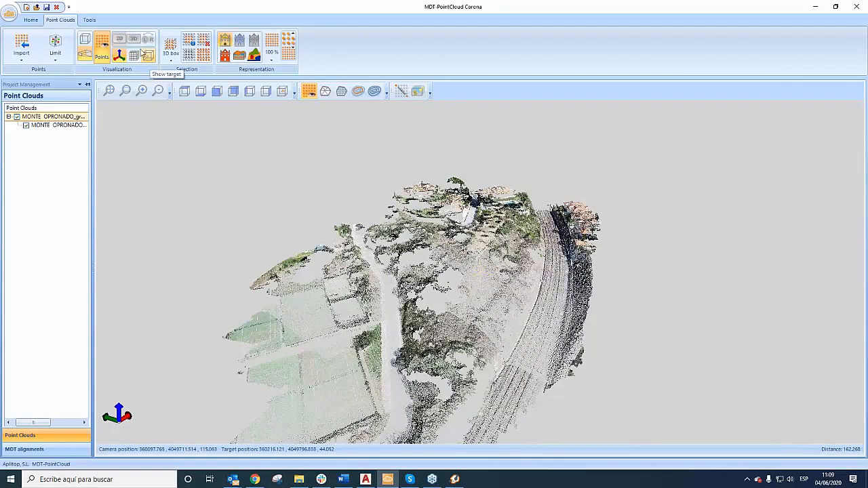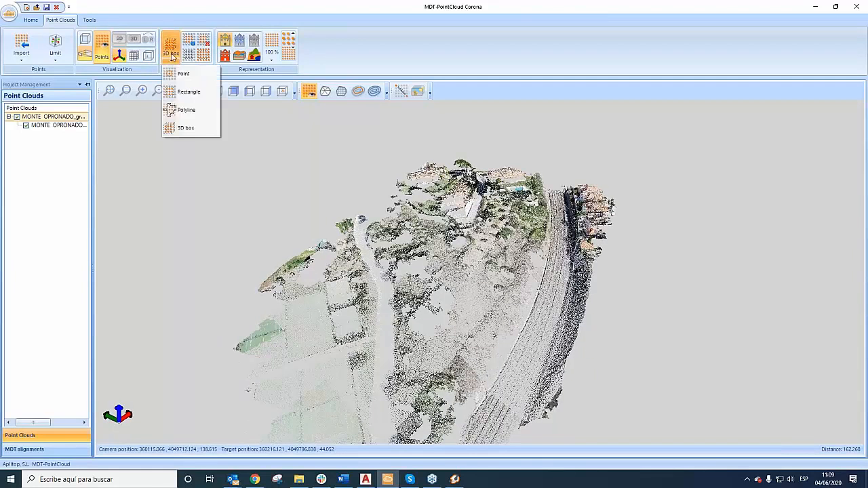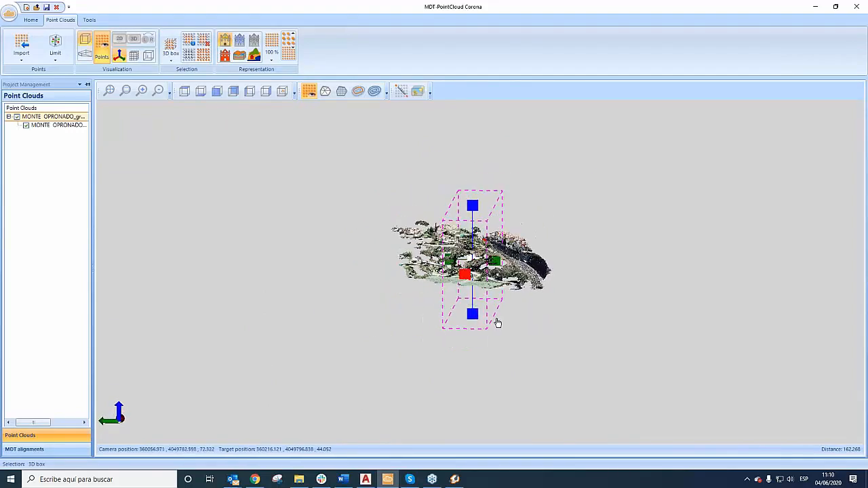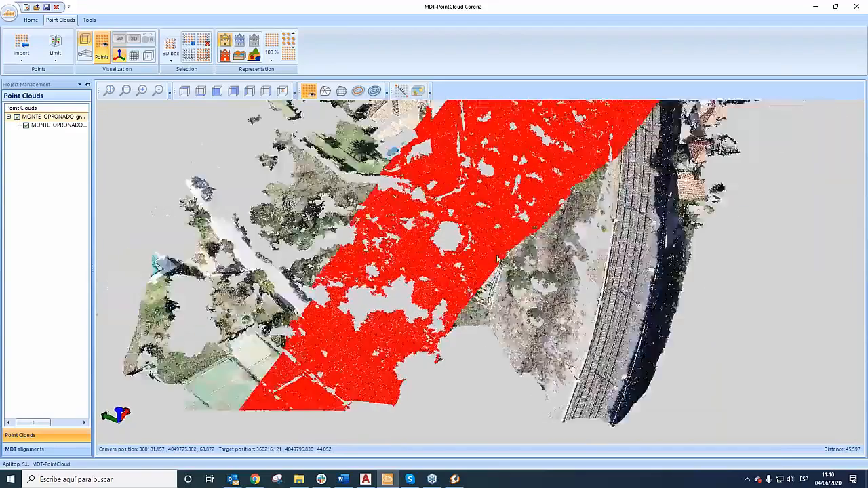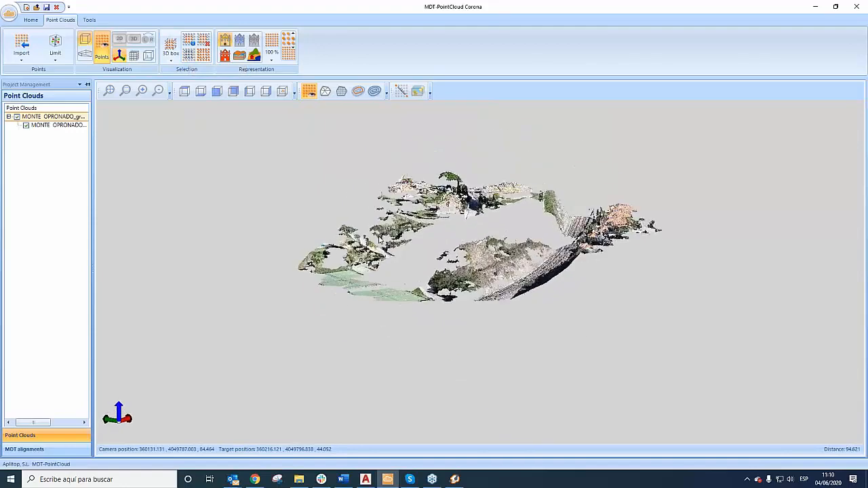Okay, and now different tools for selecting points. In this case, we can select point by point or by rectangle, polyline, or even the last way, the 3D box, defining a 3D box. We can change and select one area that we are going to select. It's an easy way to work with this, maybe to hide, for example, this part of the point cloud, etc.